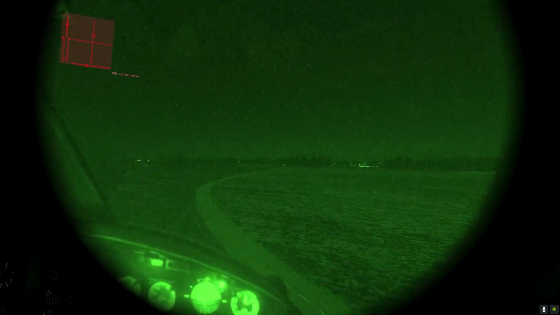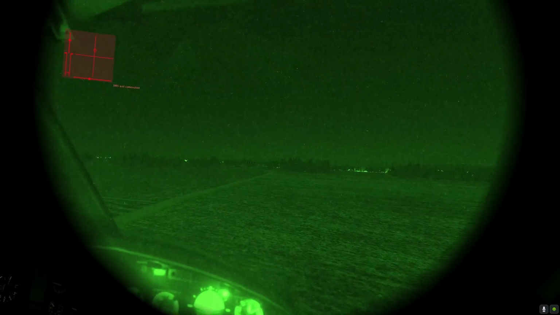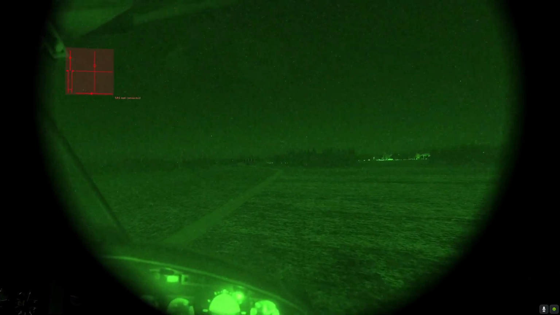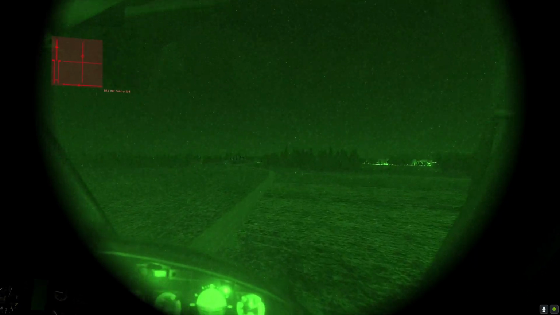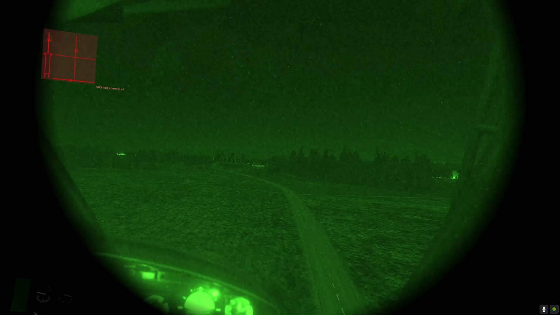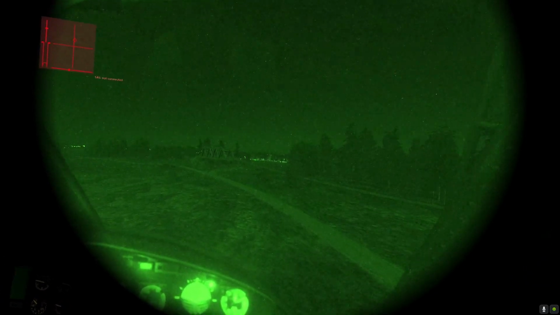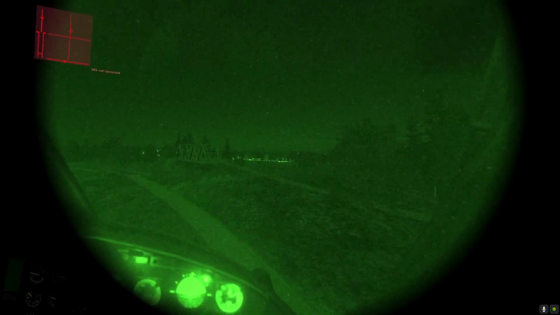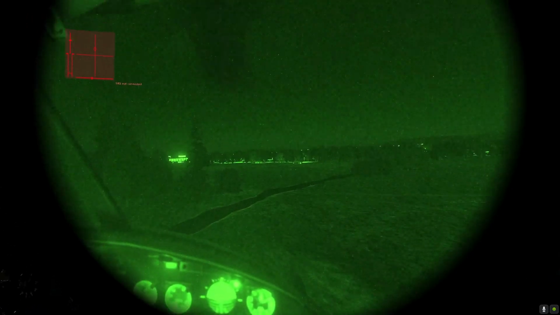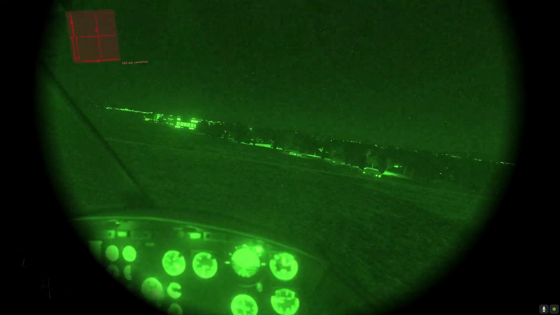I know somewhere up ahead, by looking at the map I was looking at, that there is going to be a riverbed, a river up here. And so that will be coming up first before our drop-off zone, or LZ, where we're going to be dropping this cargo. And it's supposed to be giving us some smoke too, so it'll be interesting to see what the smoke's going to look like with the NVGs.